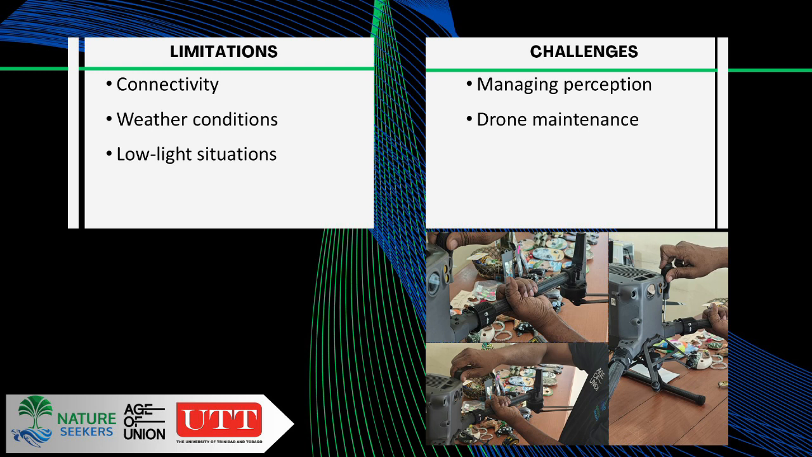So communication with residents and communities is important, to really explain to them what is happening so that they don't have the perception that you want to remove persons from doing the job because we now have a drone that can do it. The drone is here particularly to support the conservation work. It needs to have ground truthing done. You need to have foot patrols on the ground in order to confirm anything that you see from the drone.